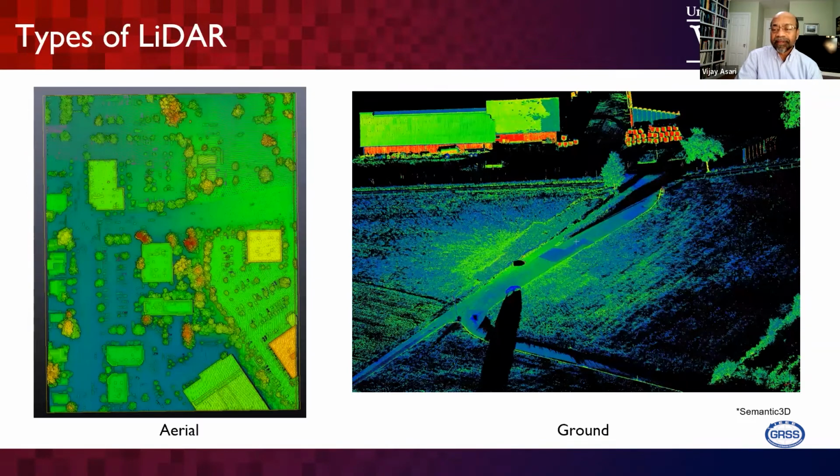Ground LiDAR is becoming very popular nowadays because of autonomous vehicles, which are becoming one of the most promising products in today's world. For self-driving cars, you need to have this distance measured objectively. Very cheap LiDARs are available for ground capture, and very fast, real-time operations are possible nowadays.